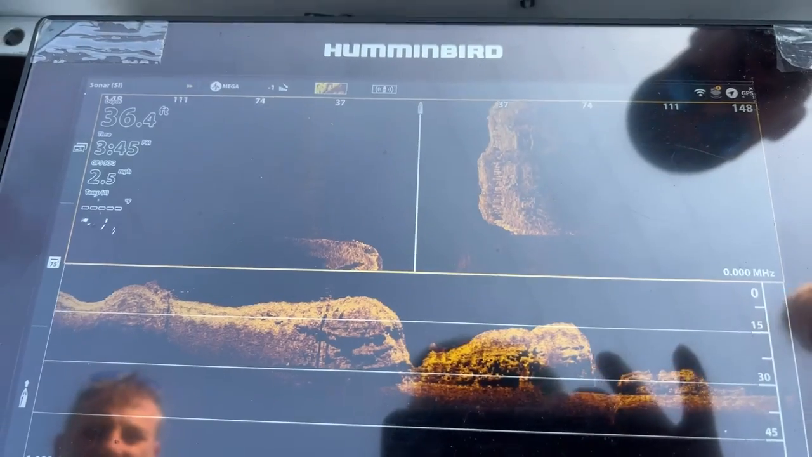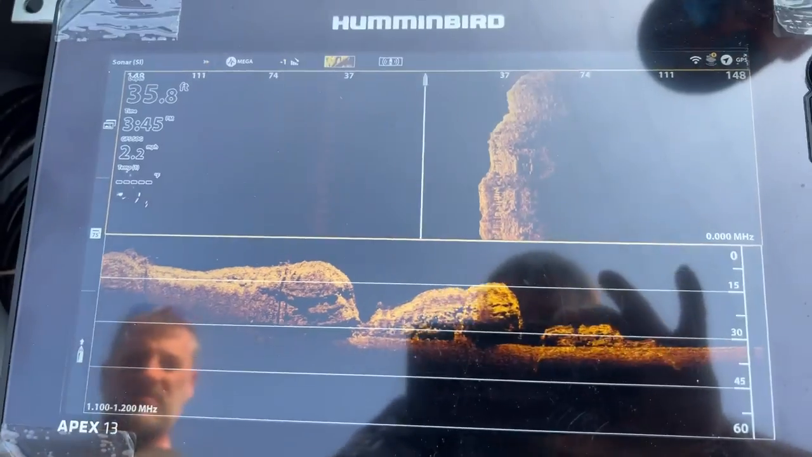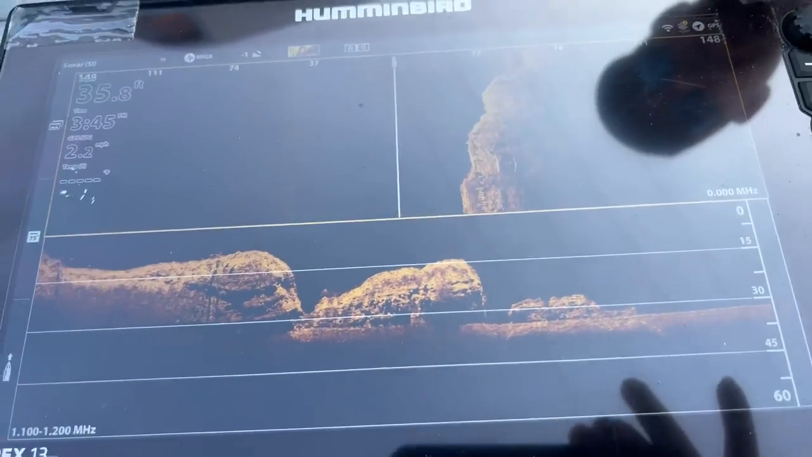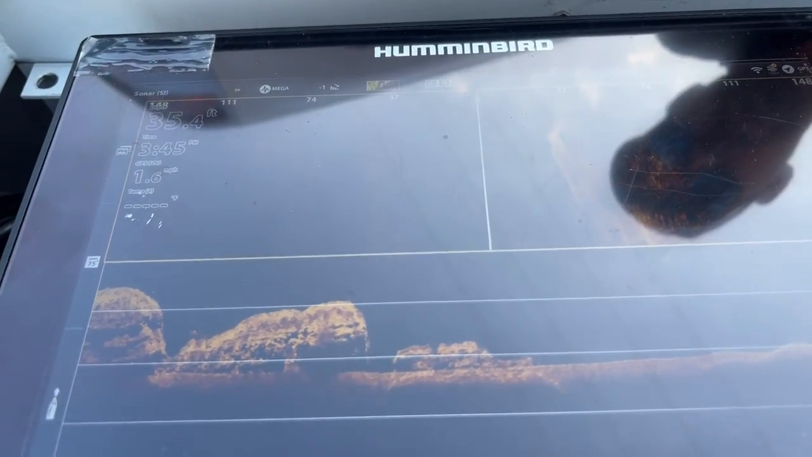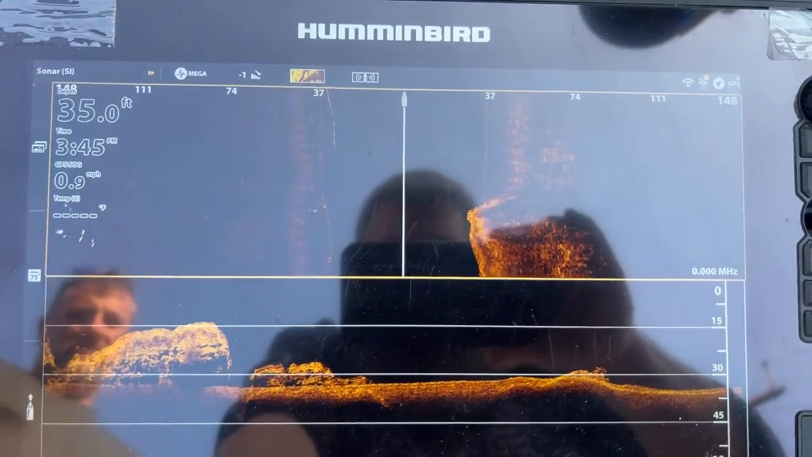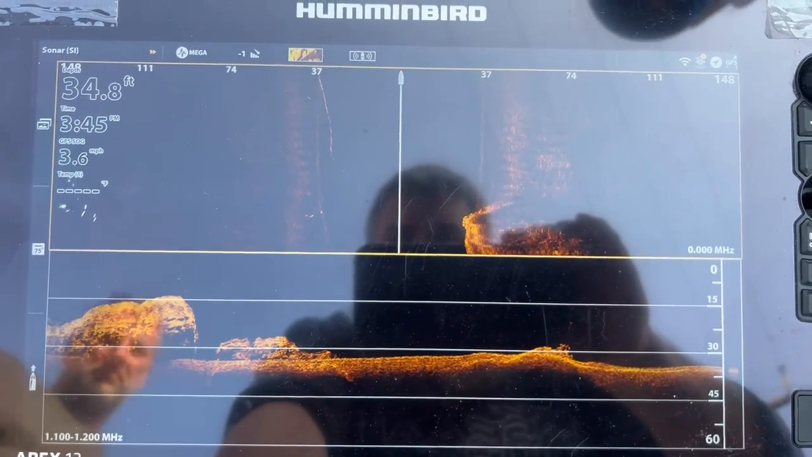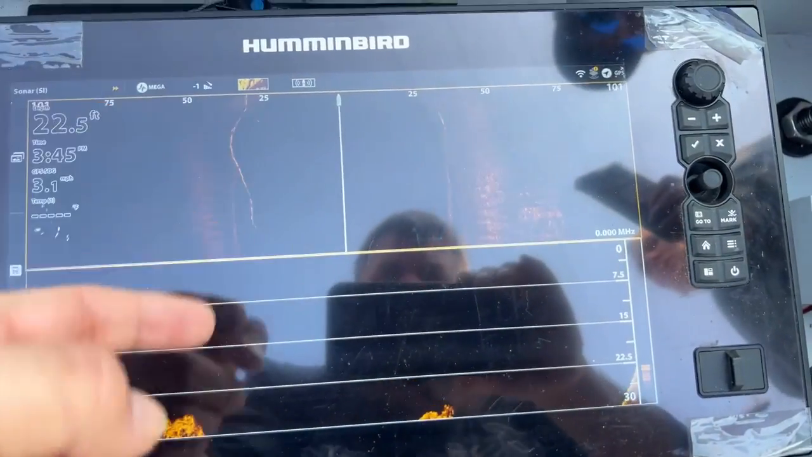We got a pretty good clear image of the bottom. So you have a lot of rock mounds that may be in the past where they blasted or cut out, and then a travel road there. That's a rock. You can tell on that. So that line that you see on the side imaging, about right here, that's the pipe.